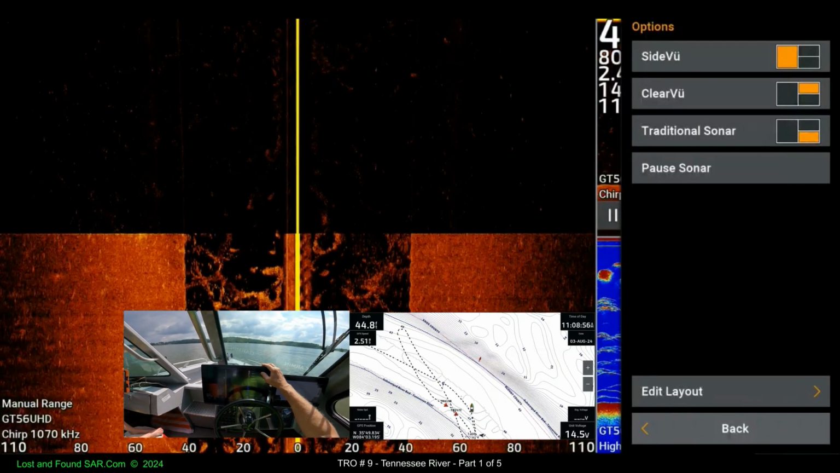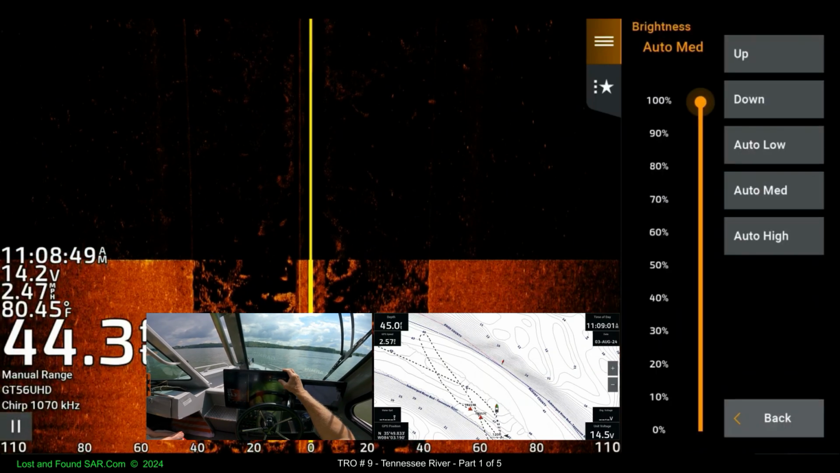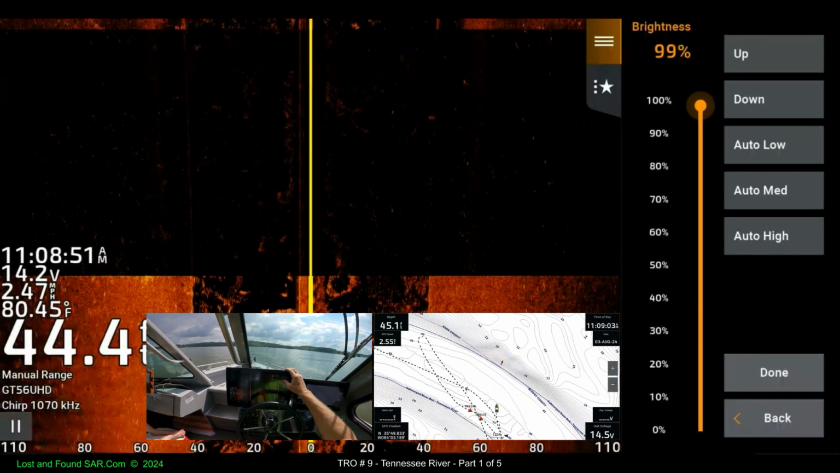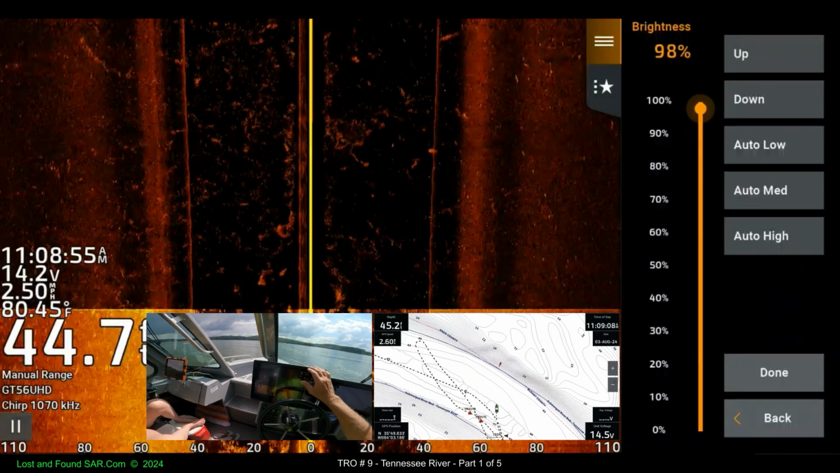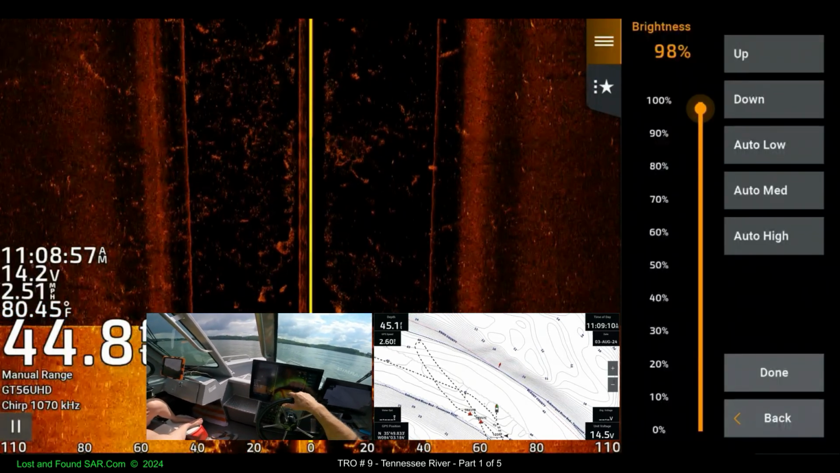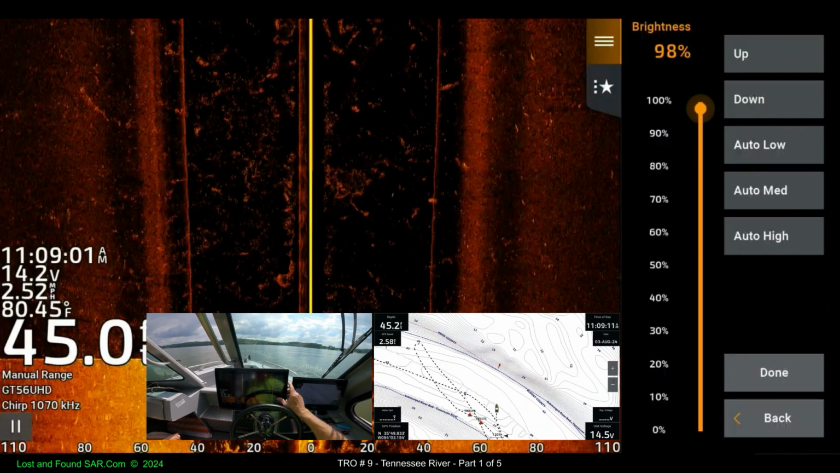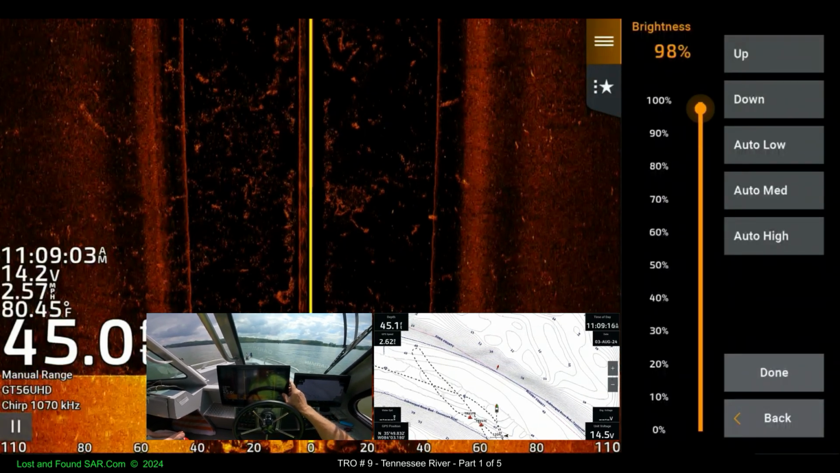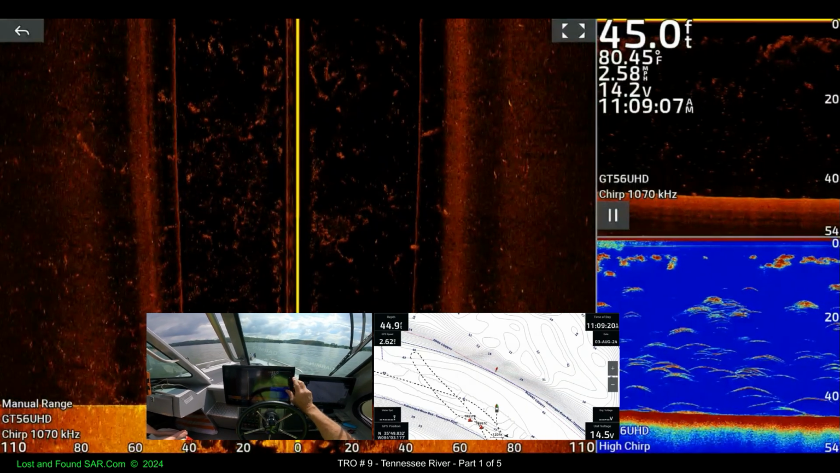Maybe it's something to do with side view, brightness. Yeah, I just hit that brightness down and it all lit back up again. Like it's been recording it, but it ain't. Okay, so we'll say done. That was brightness, right?